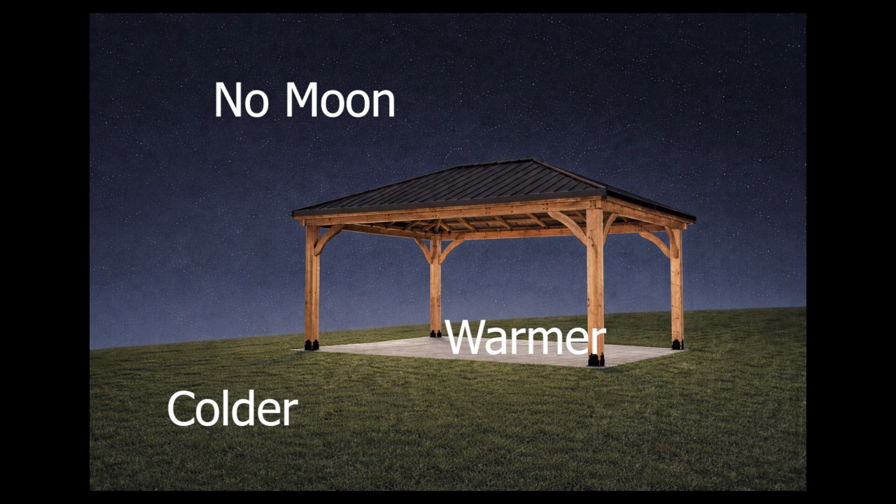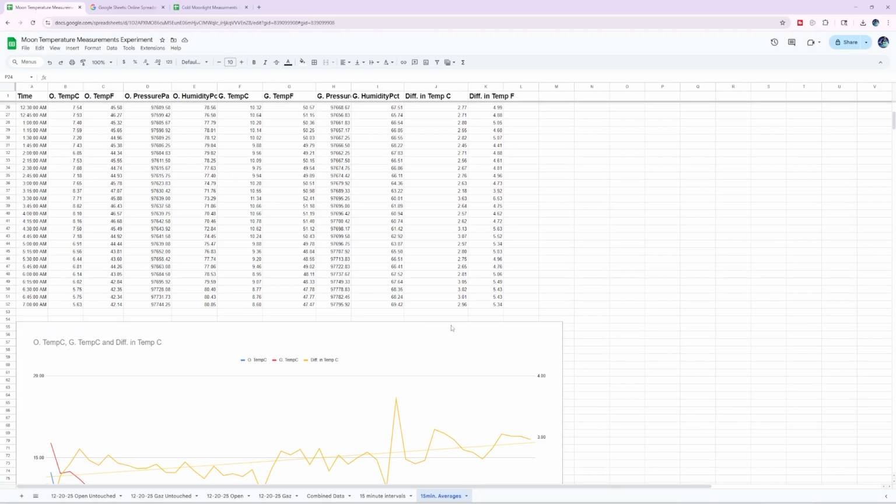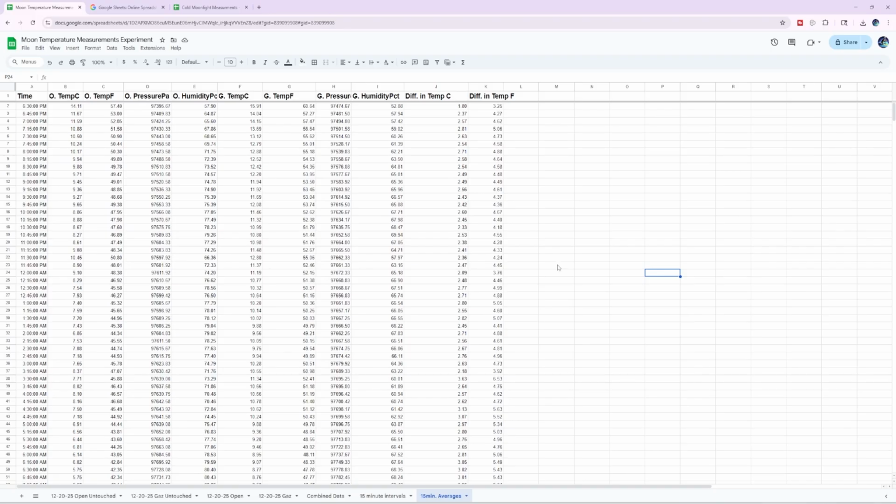Now, if you only test this during a full moon, it's pretty easy to mistake that structural effect for something mystical, like moonlight is cold. This is why controls matter, this is why repeating experiments matter, and this is why single observations are not evidence. Get out there, test the claims, do the work, don't let internet memes fool you into believing something wildly incorrect. So I'll be running this test again in 2 weeks during the full moon, and then that video will be pretty quick because we're just going to compare the two data sets and really see what happened.